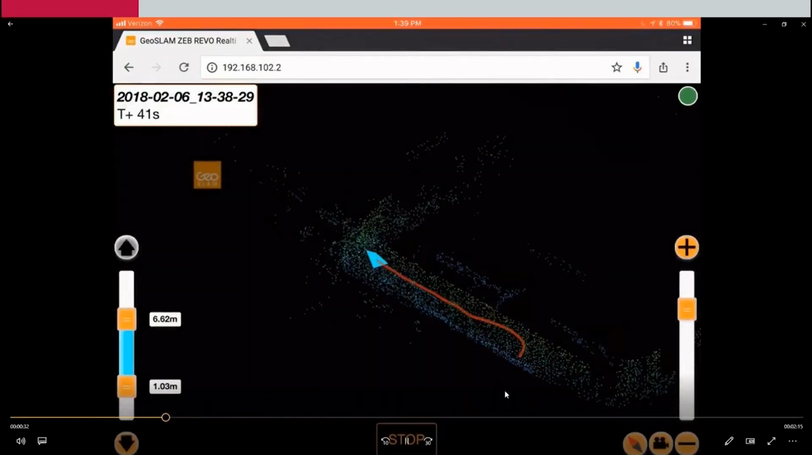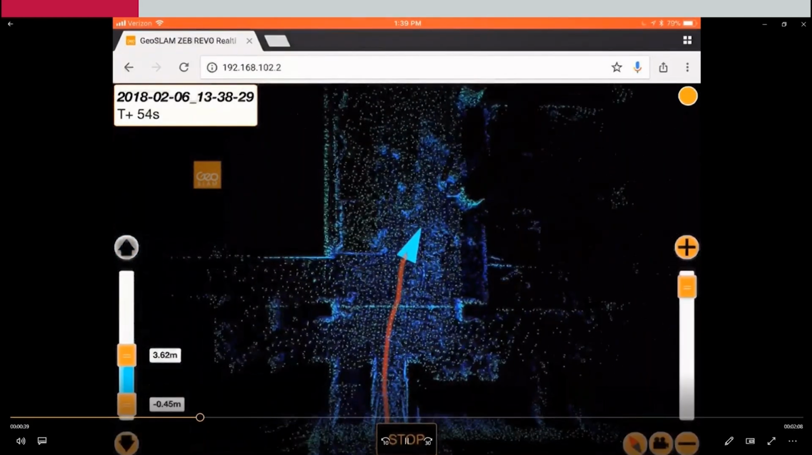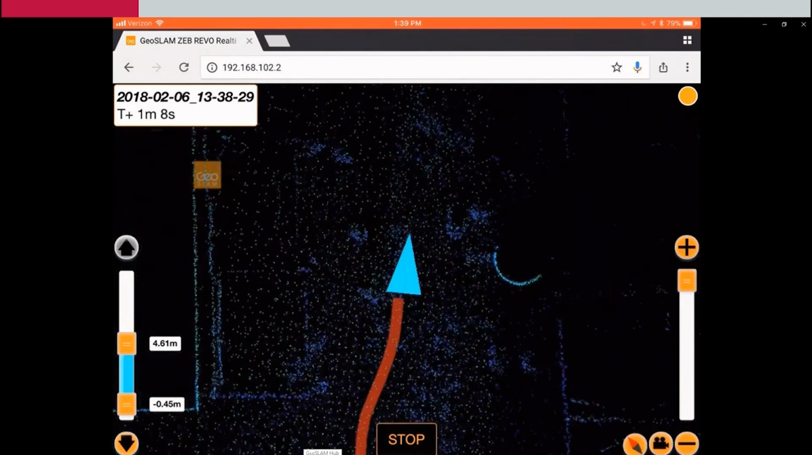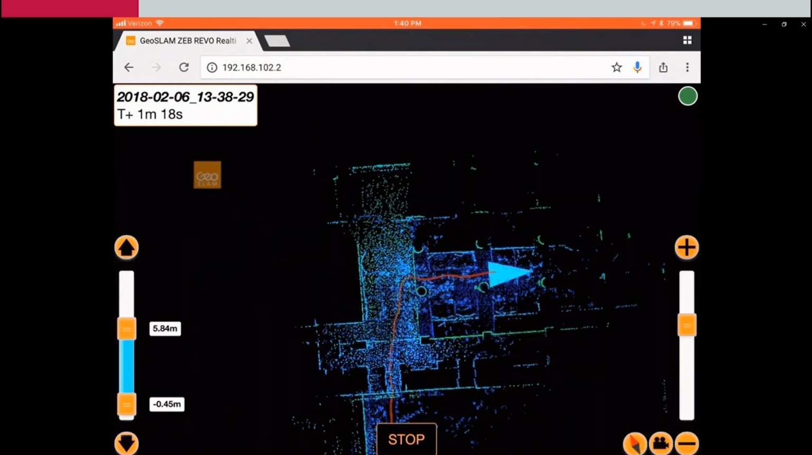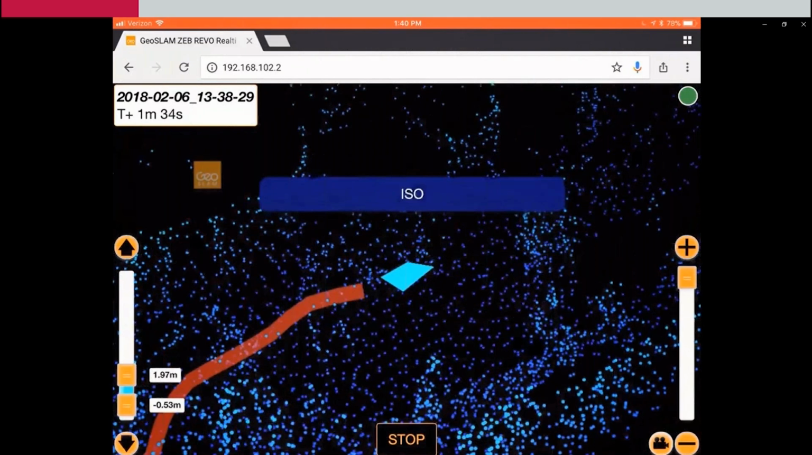So this video is actually showing us what we're recording out on site, and it enables us to see the data build up around us to ensure that we haven't missed any areas, which in turn eliminates site revisits. So you'll see how we operate and visualize the scan as we're walking around, and it builds up on the fly. You can see that red line there, which is representing the trajectory and the path that we've actually taken through the building.